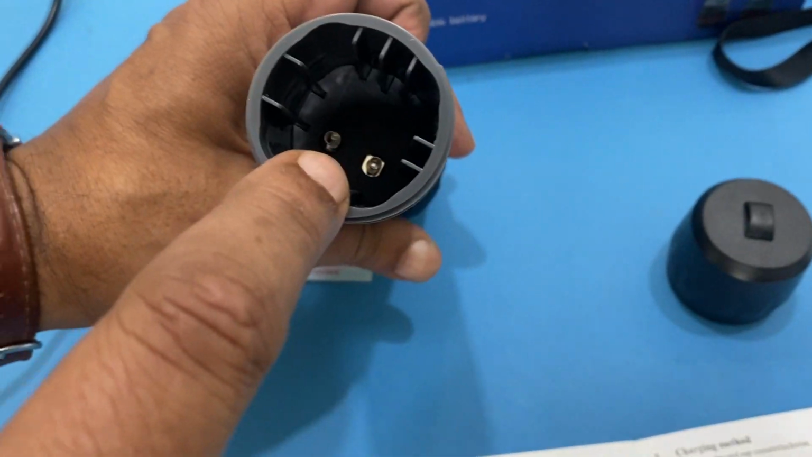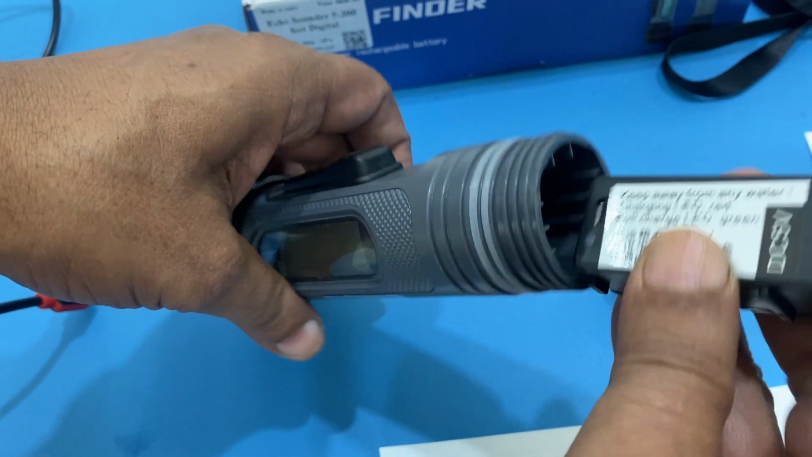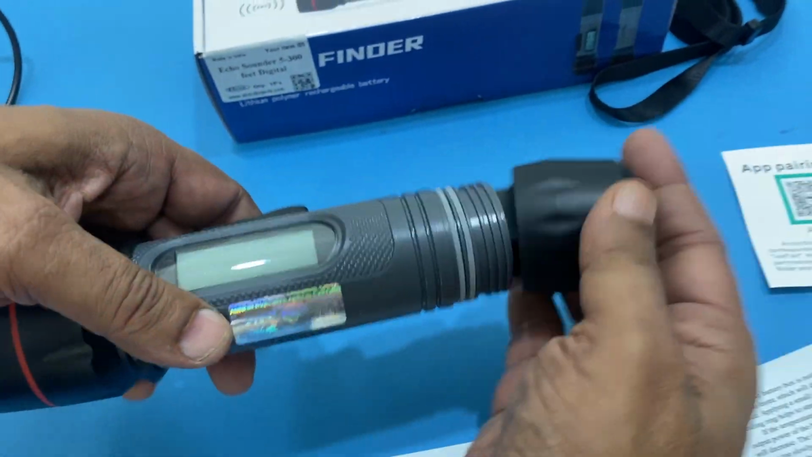You see these 2 electrodes are there. It goes only from this side. If it goes the other way, it will not go. So this goes only this way. Close it. It is waterproof.